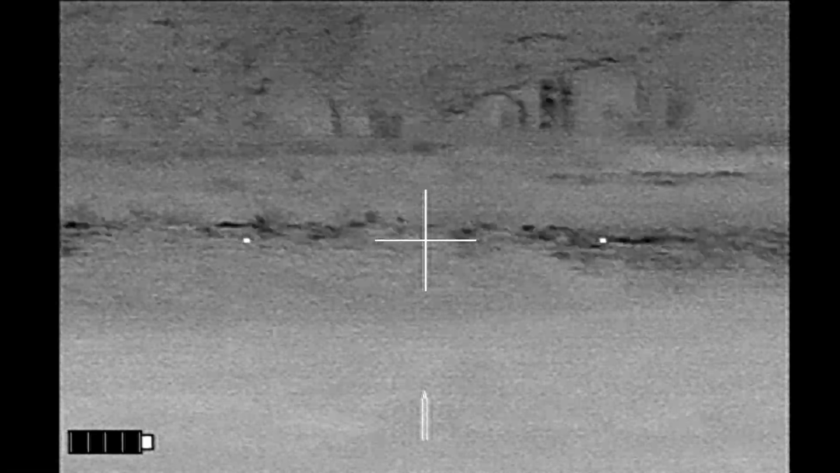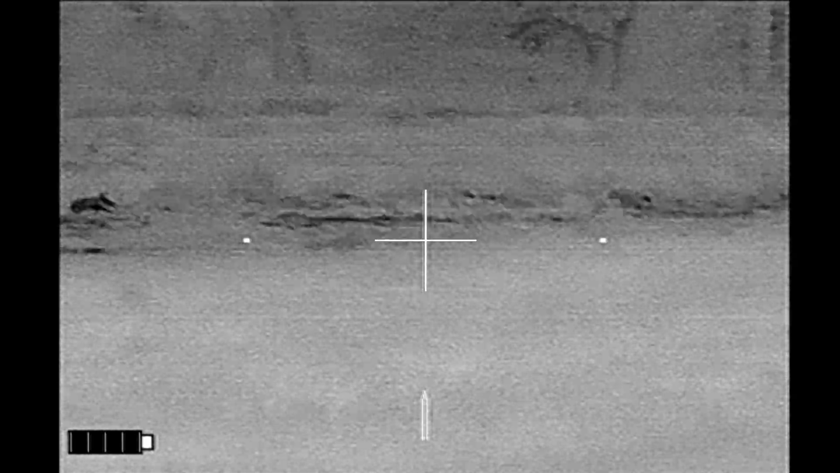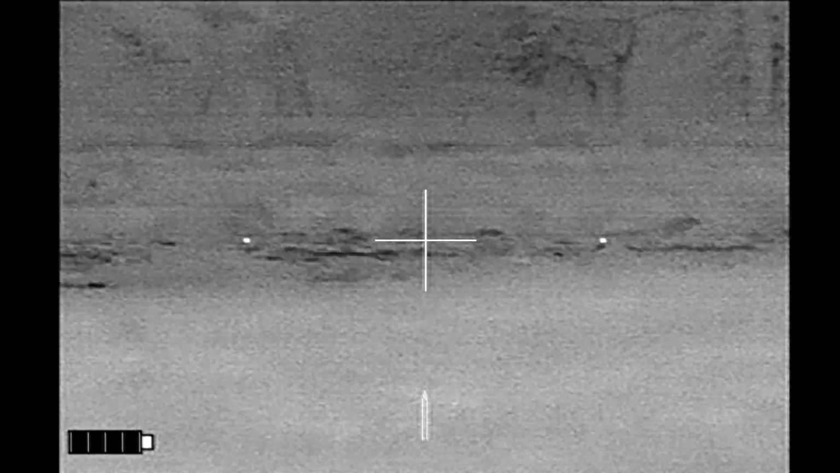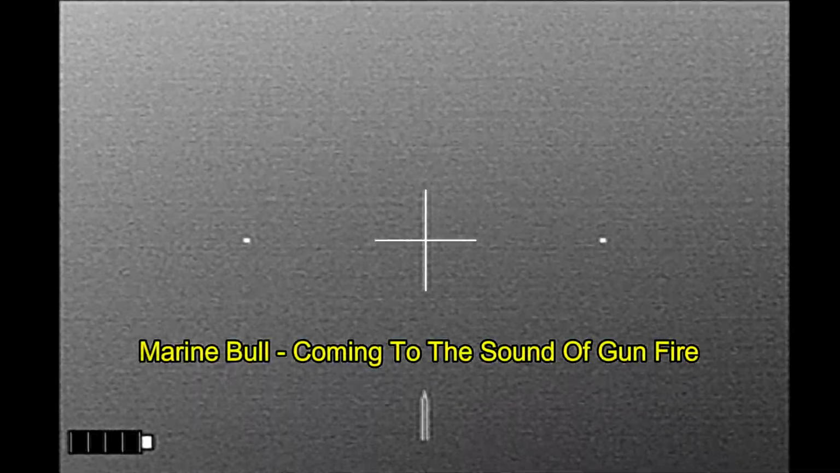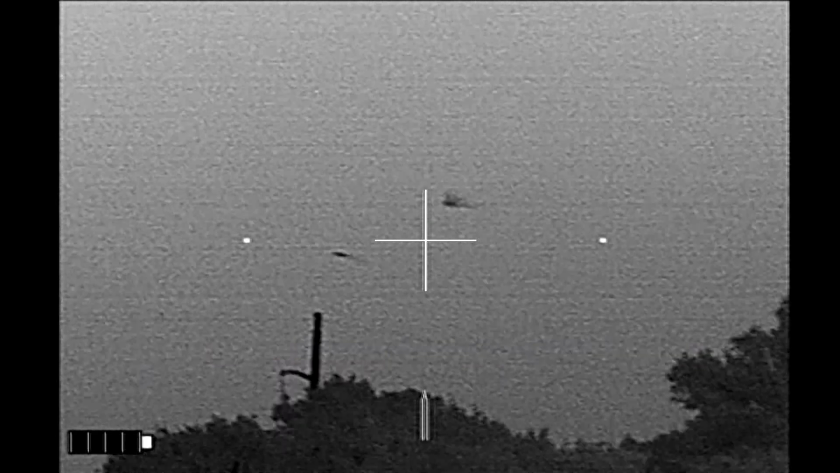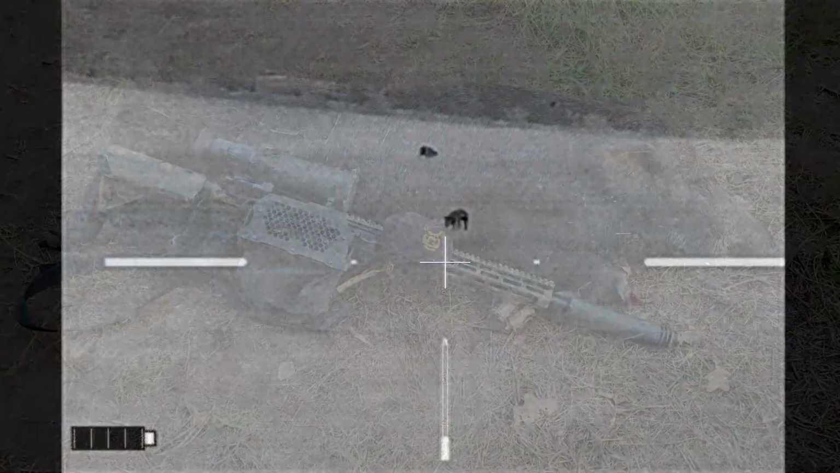She gets hit, and then I'm going to fire for effect, because apparently I'm not hitting anything, and this happens. That was a bit of a surprise, as that bull was no closer than 30 yards away when I started shooting. Well, I have a 150-pound sow down at 250 yards. And that was the start of my night.